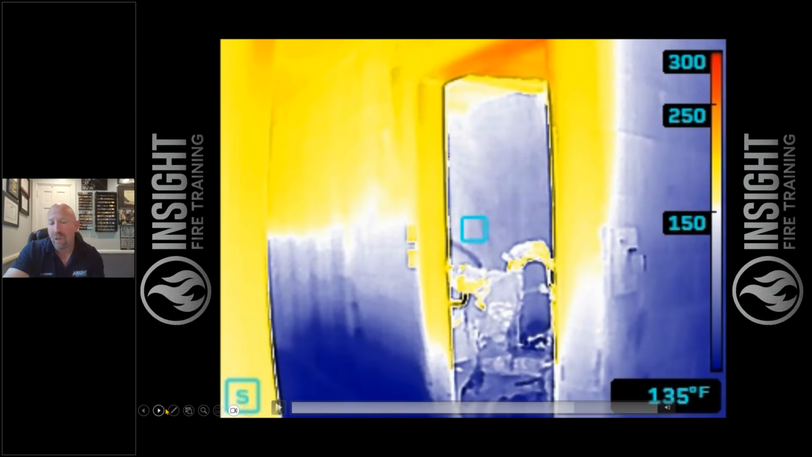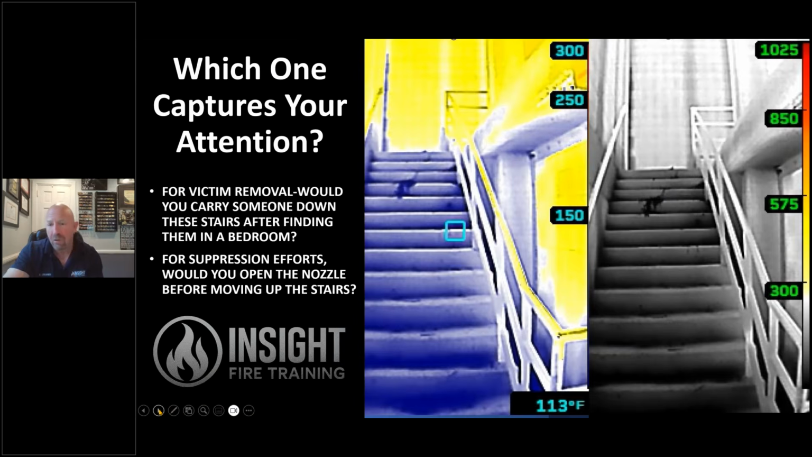We're allowed to make mistakes as long as we can correct them and move forward. It's when we can't correct them and we go out, unfortunately, in a body bag. We can't correct that, ladies and gentlemen. I'm not telling you that a thermal imaging camera is going to replace you as a firefighter, but you need to know that the military uses everything they have to go after the target. Why are we not using everything we have to go after our target, which is the fire or to help the citizen? I've got some questions for my truckies.